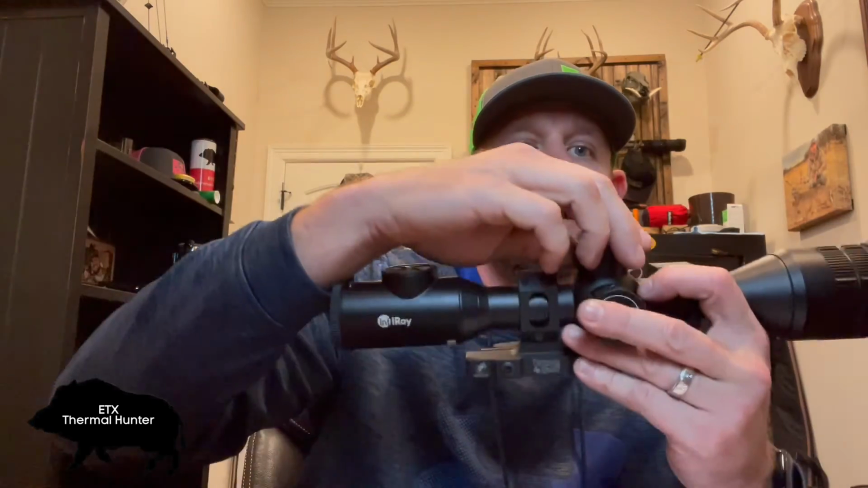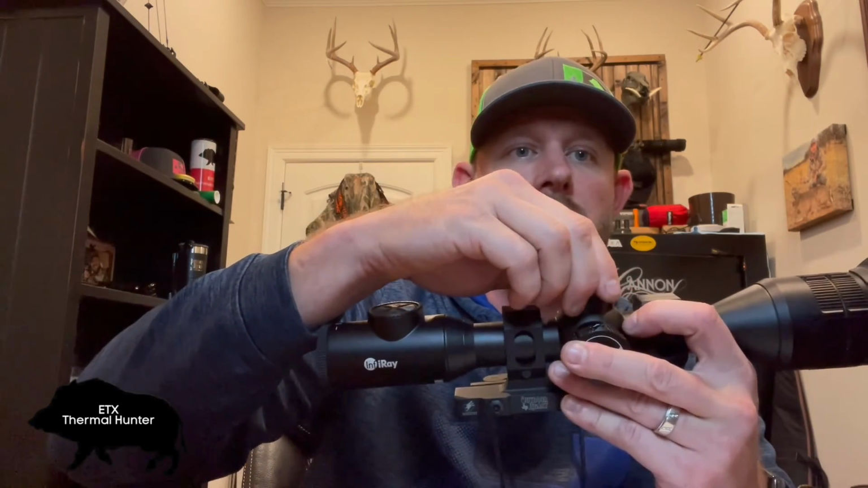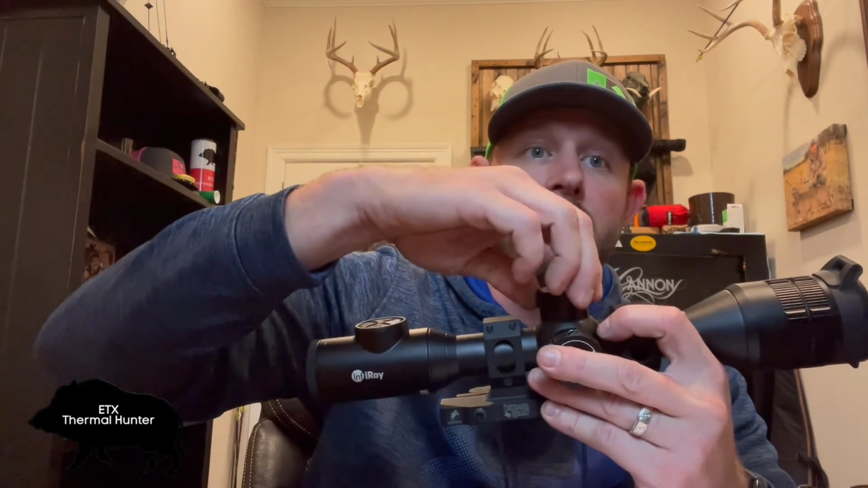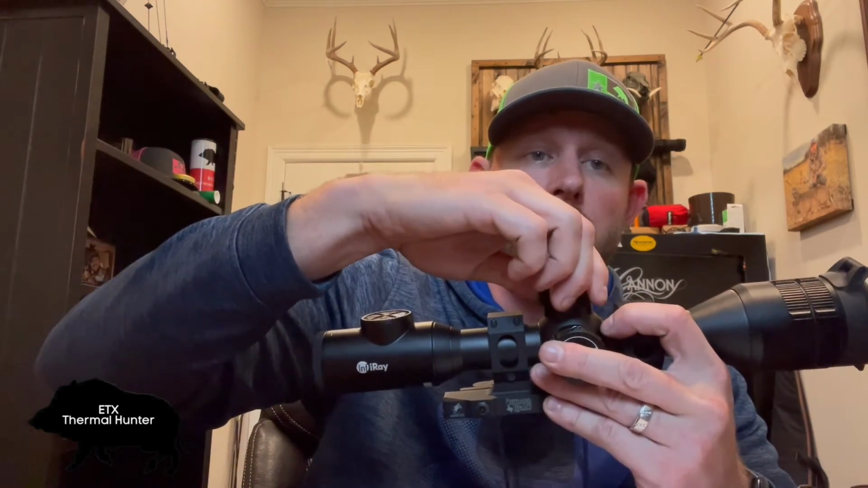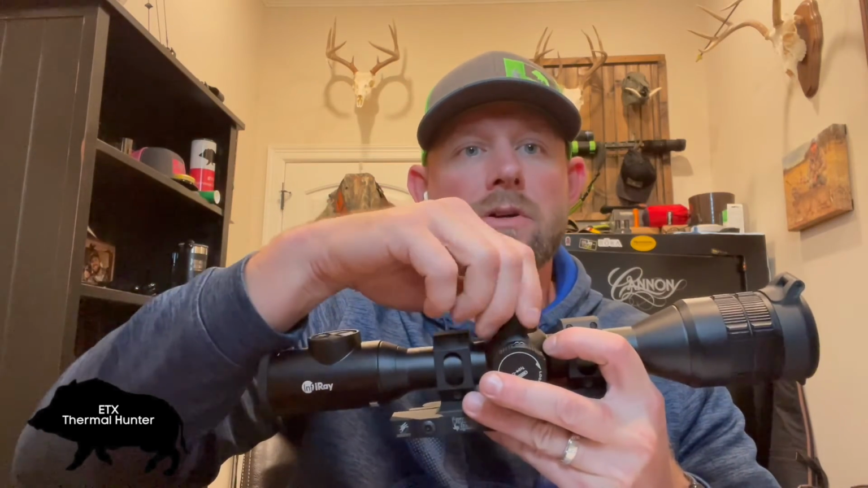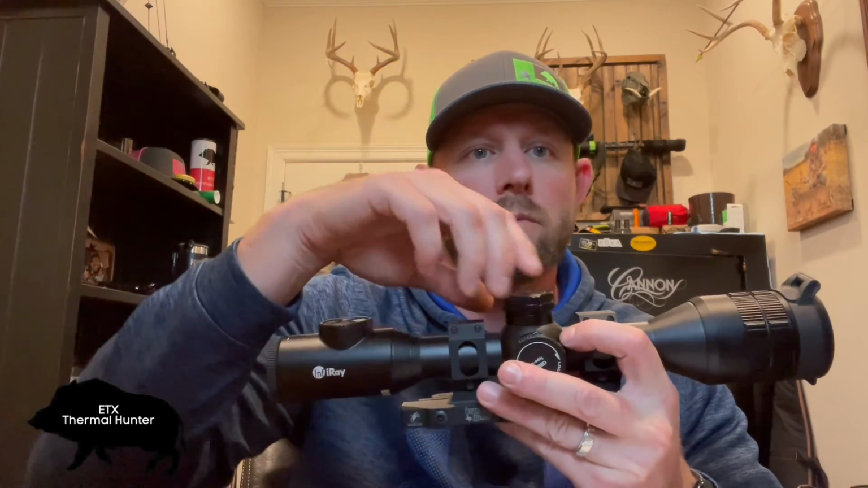Now, if you're really precise and you're just making normal clicks, like you would to make clicks on your elevation or windage on a daytime scope, and you're being very precise, clicking one at a time and watching it, it tracks perfectly. Like I said, it's not a huge deal. If you get in a rush and try to zoom in or zoom out real quick, or go through your menu really fast, you'll notice that it lags just a little bit. So that's one thing I noticed.